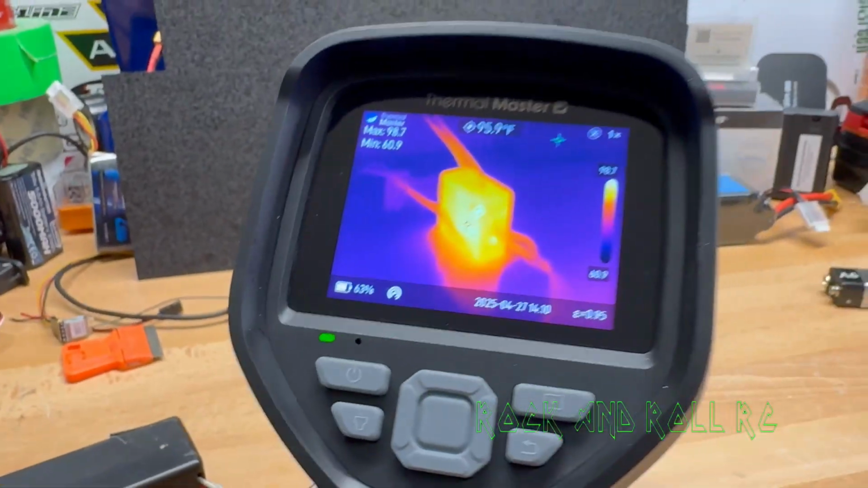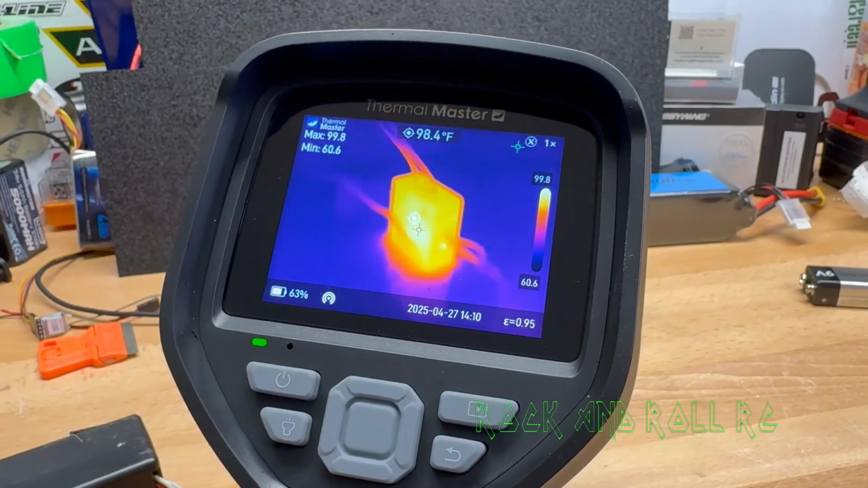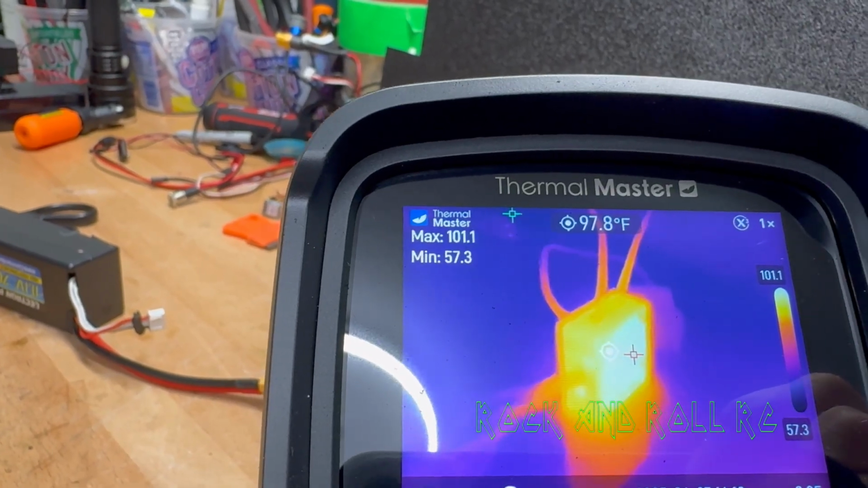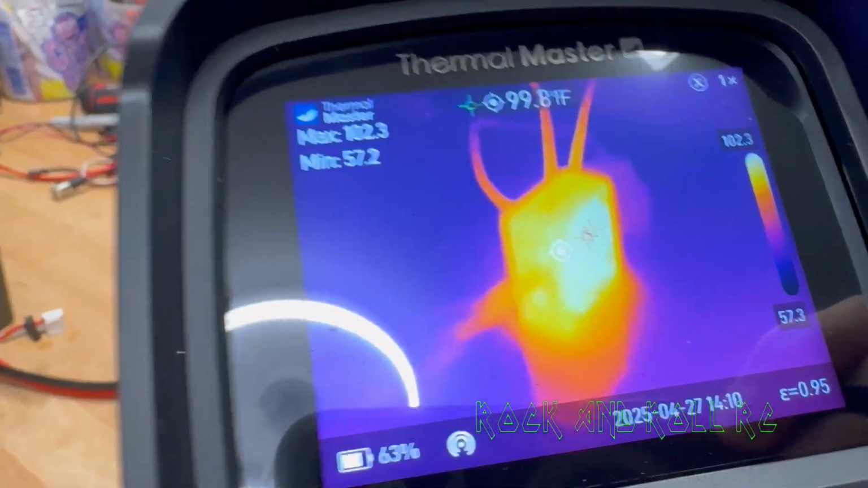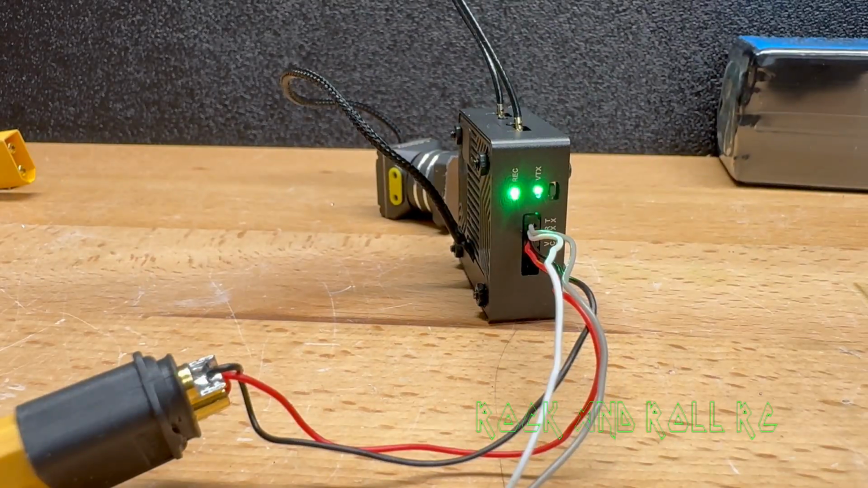Our first test with the thermal camera is showing us with no fan on either side of the VTX, and after a minute it comes out around 95 degrees on both sides at 4S 11.4 volts. It's not that warm, it's nowhere near thermal shutdown. At 2 minutes we have 100 degrees on the MIPI side and 106 on the heatsink side. Still doing good.